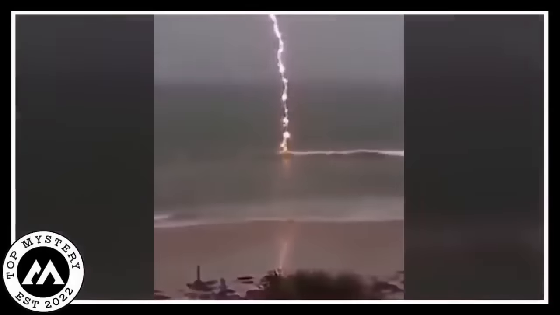Witness the thunderous display of a thunderstorm as the sky bursts into flames, serving as a powerful reminder of the force of nature that is both magnificent and powerful, illuminating the earth with its electric presence.